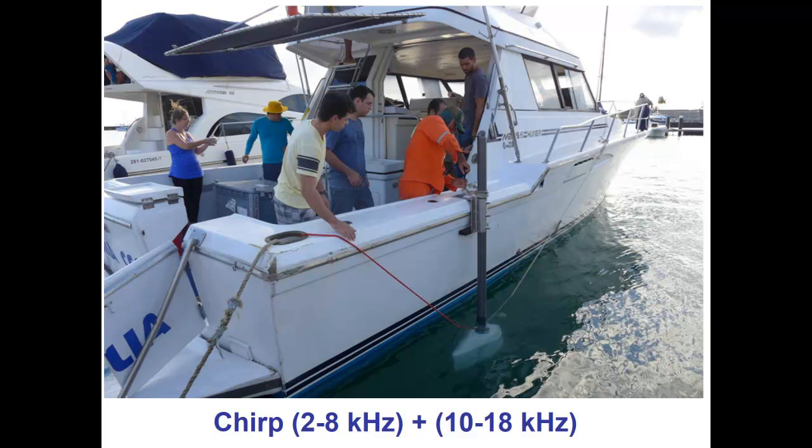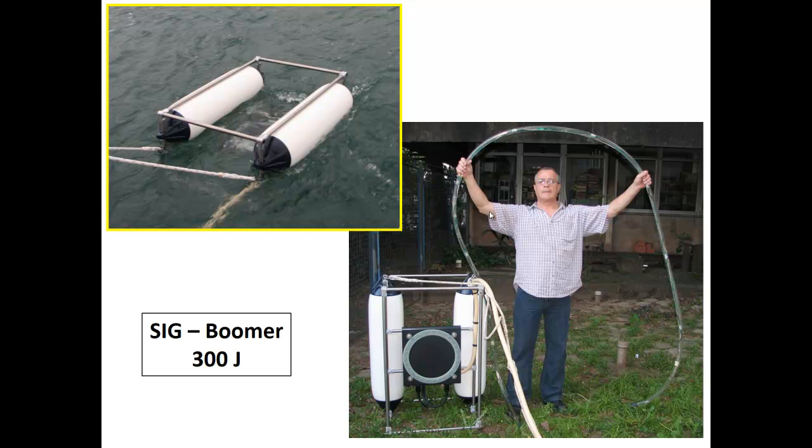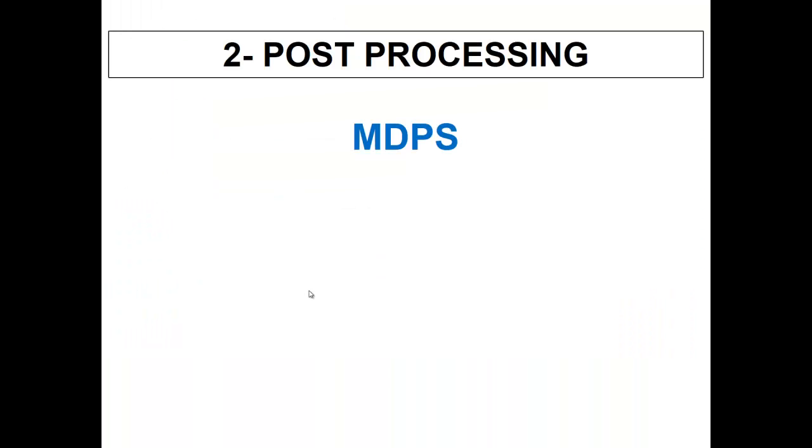At IPT we use a double CHIRP. Our seismic source for high resolution uses a CHIRP of 28 kHz and a CHIRP of 10-12 kHz. And we also use a boomer. This is a SIG boomer, and we also have a sparker.